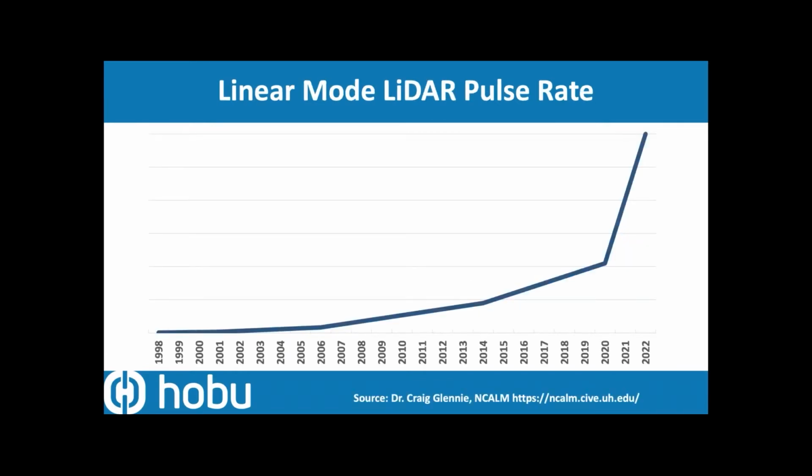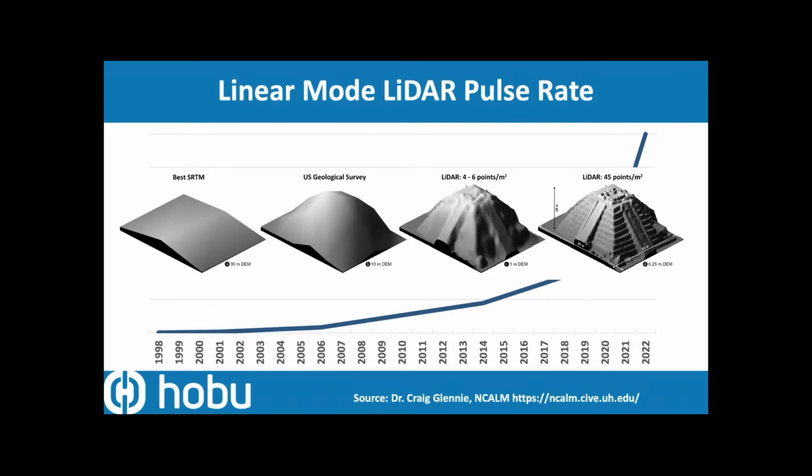What got us here? Why did we want to develop this? We see this curve all over society these days, which is a plot of the linear mode LiDAR pulse rate. And that corresponds directly with resolution. And so as the sensors are increasing in resolution, the data volumes are following suit. And so the data storage, data organization, data transmission, and data compression approaches that we had taken and constructed in the early 2000s need to catch up to this.